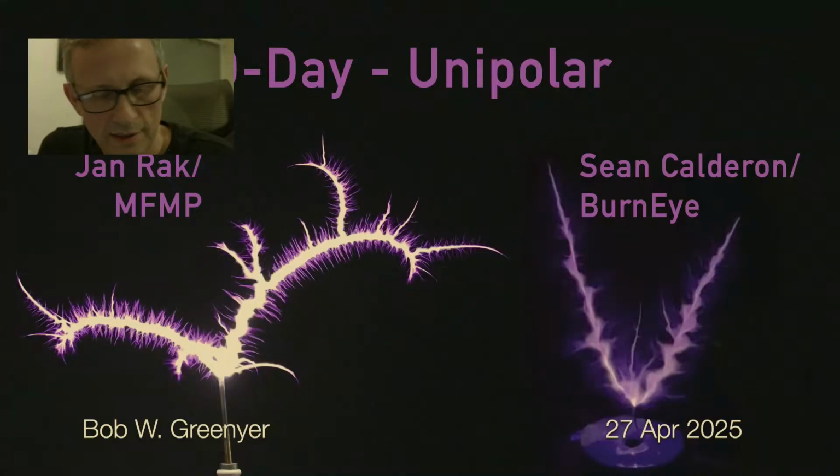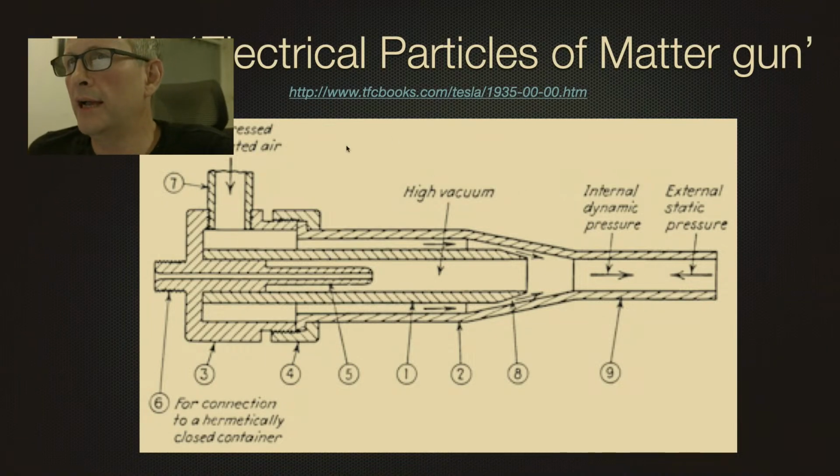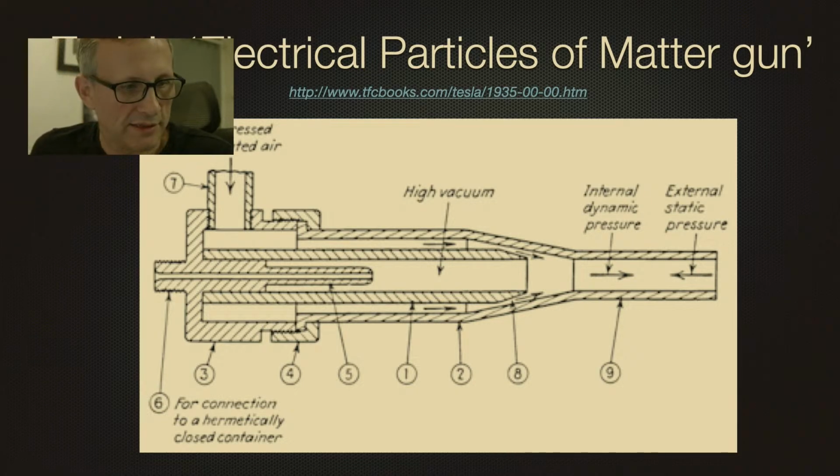material. Why is this important? Well, Tesla used in his 1935 electrical particles of matter gun, as I understand it, either tungsten wire coming in or mercury. Not a combination of the two, but this produced stable, what he called electrical particles of matter.